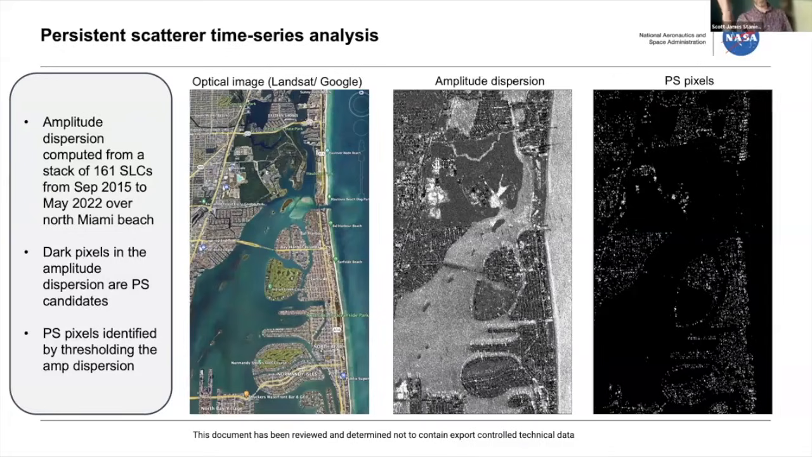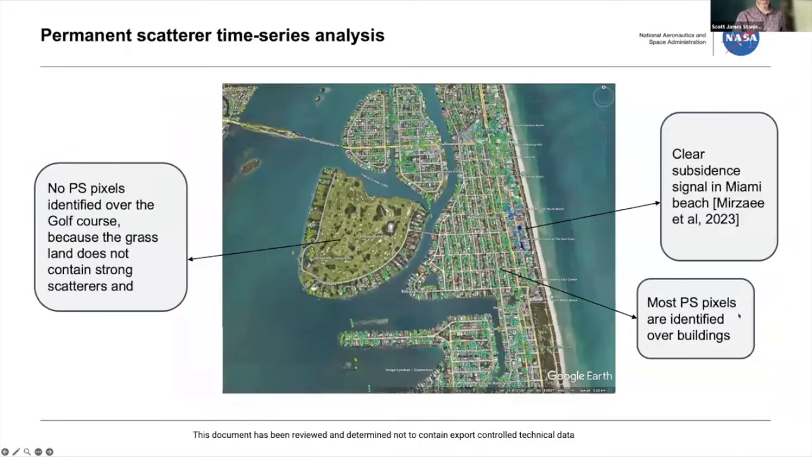So over on the right is where the water is, and so there's high values. That's high amplitude dispersion, because every day it's random scattering from the ocean, so you get pretty noisy stuff. And then over the neighborhoods, that's where you're going to find the PS pixels, the dark ones. And so to get this PS map, you just take a threshold and say, whatever noise I'm willing to deal with, I'll pick those. So it's very simple.